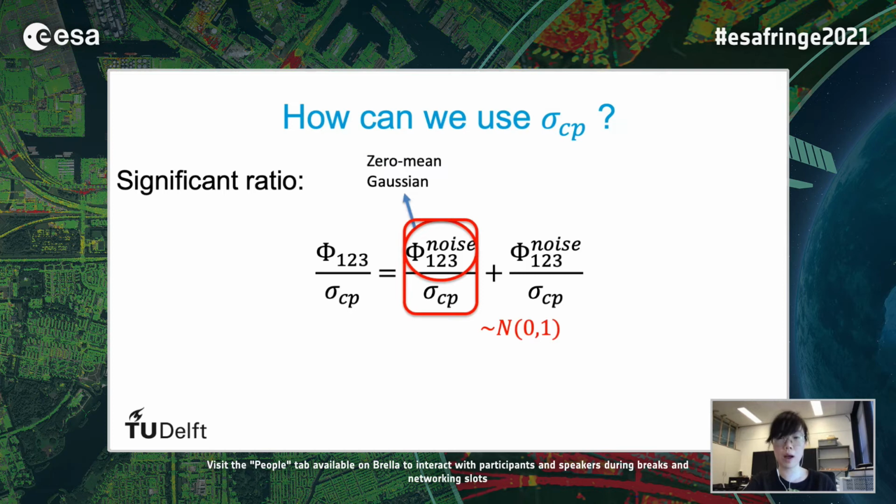Therefore, when we do spatial averaging to reduce the noise, the more we average, the higher the significant ratio. And also, from the definition of the standard deviation, it is proportional to 1 divided by the square root of the number of samples, and here the number of samples is the number of looks n. For example, with IW mode data, the 400-meter resolution significant ratio is about 2 times larger than that of 200-meter resolution.